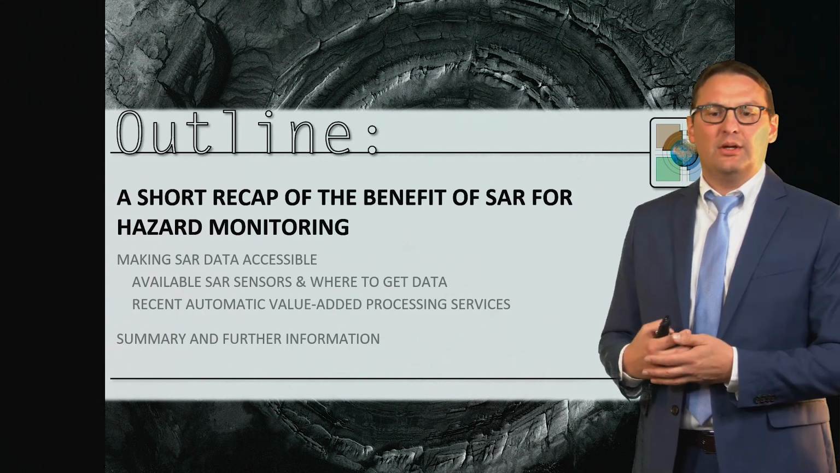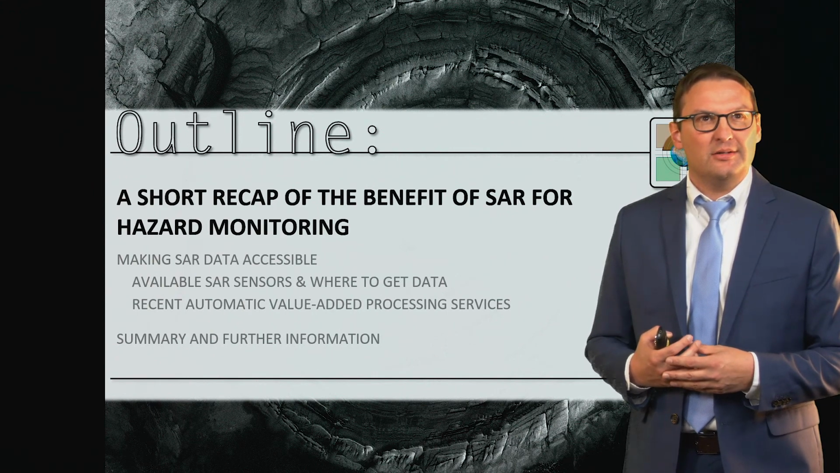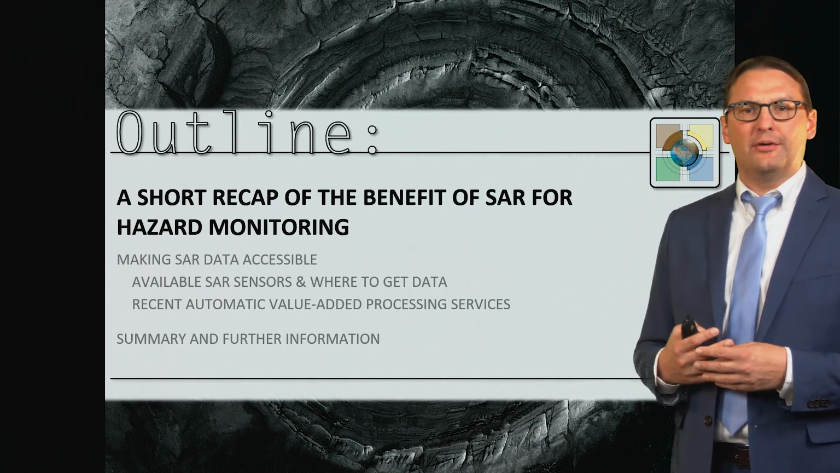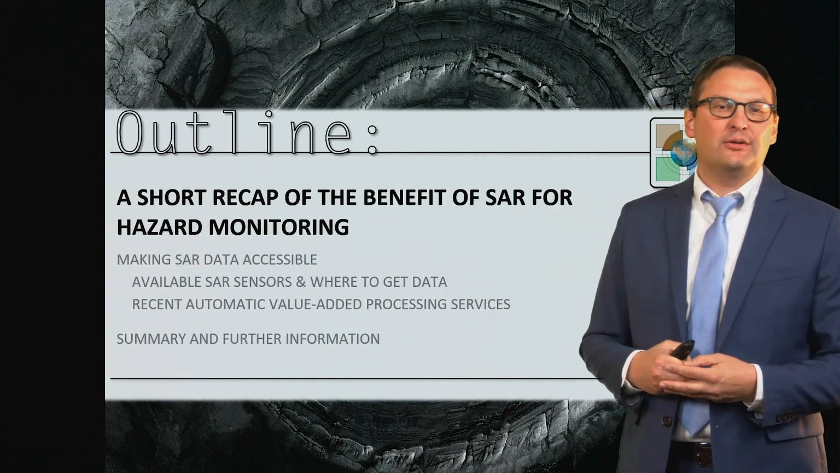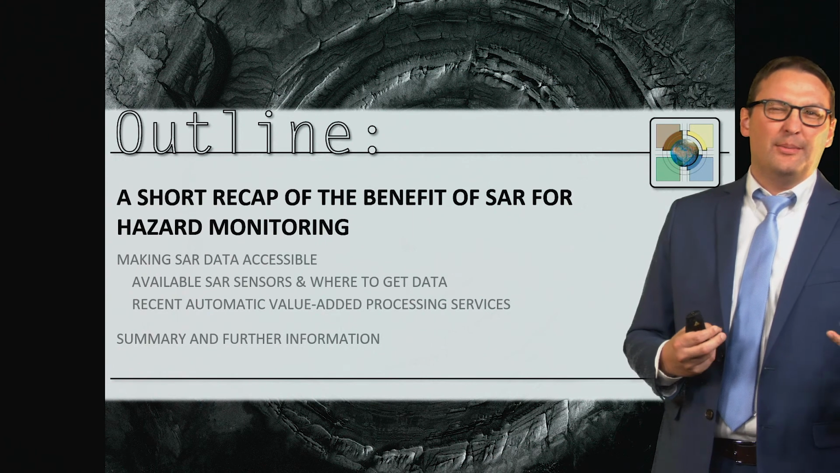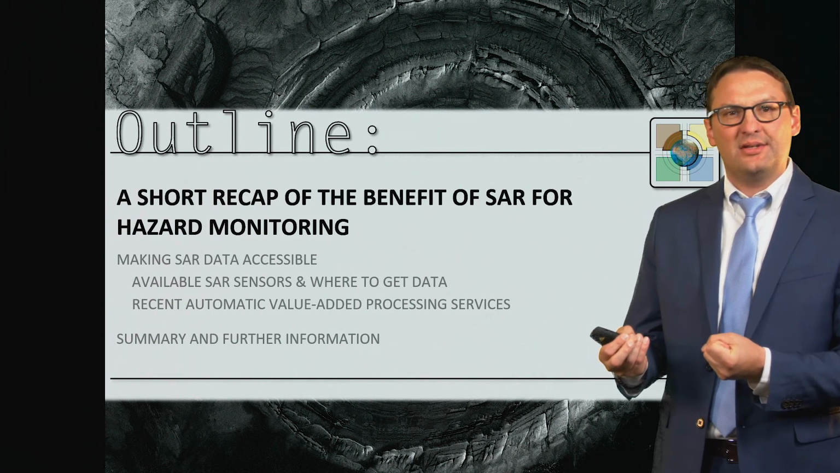So you've already heard lectures about what SAR is in general, how SAR processing is done, and what interferometric SAR is. But I want to summarize those a little bit in the beginning, specifically from the viewpoint of hazard monitoring. Once that's done, in the second part of the presentation, I want to talk about some strides the community has made in order to make these data sets more useful to you. I want to talk to you about available data sets that have improved over the years. I also want to talk to you about how you can access these data sets easily.